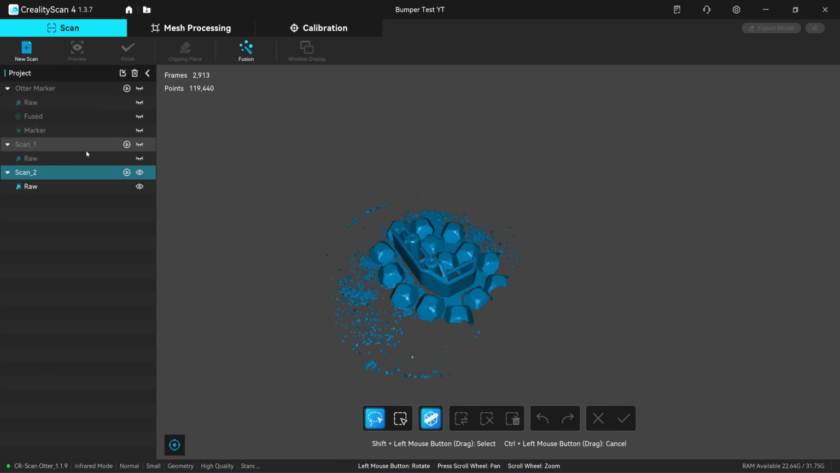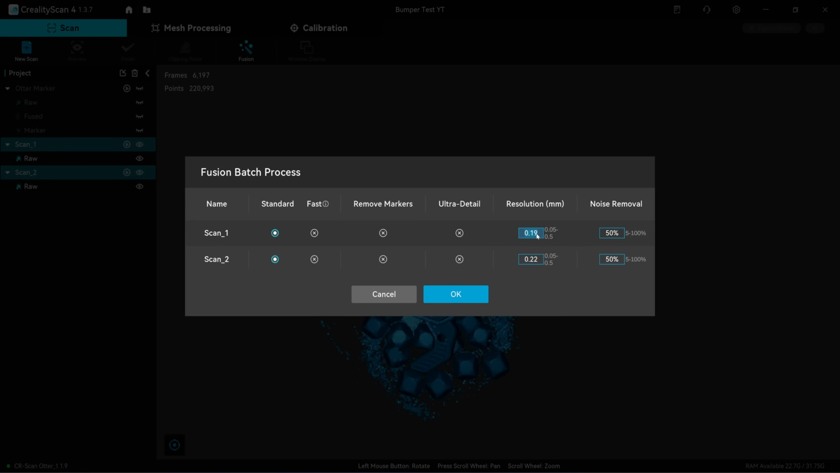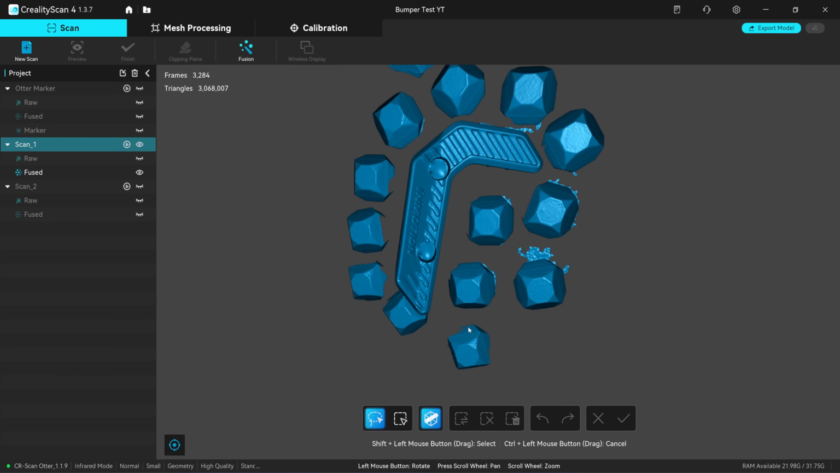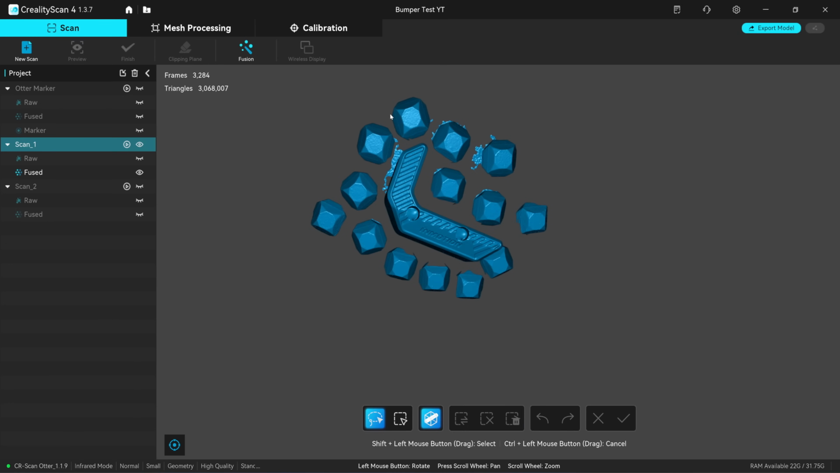Then I'm going to fuse both of the scans. I use 0.15. This is the best resolution that the Otter in small mode can do. When you use exclude flat base, the turntable will be removed automatically after fusing. So you need to fuse it first, then you can start cleaning it.